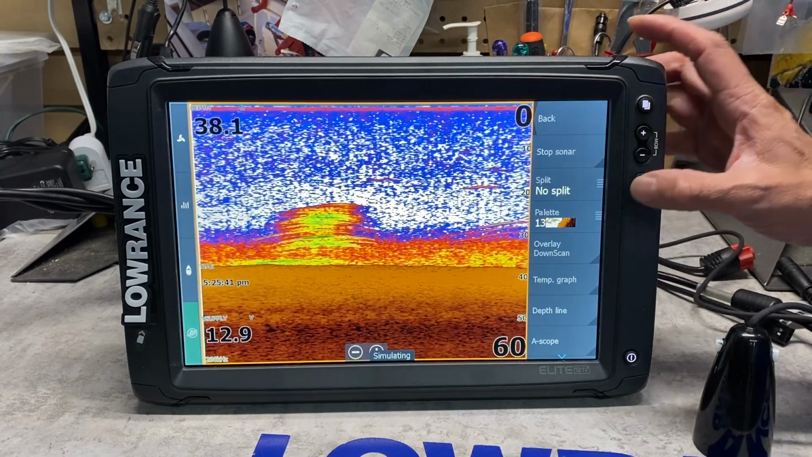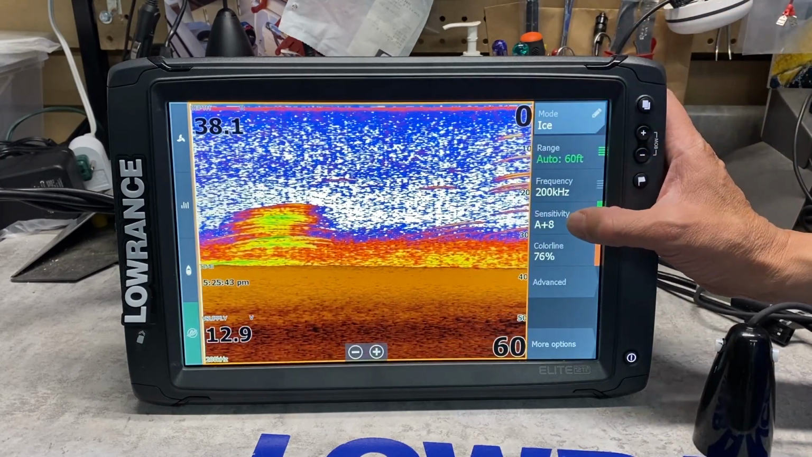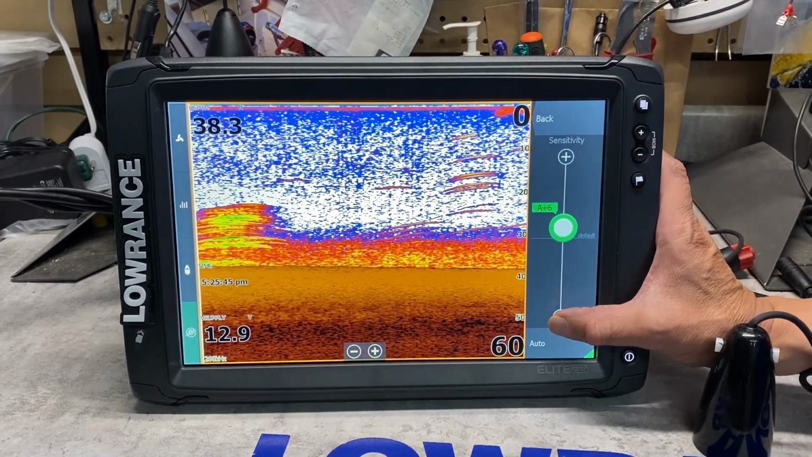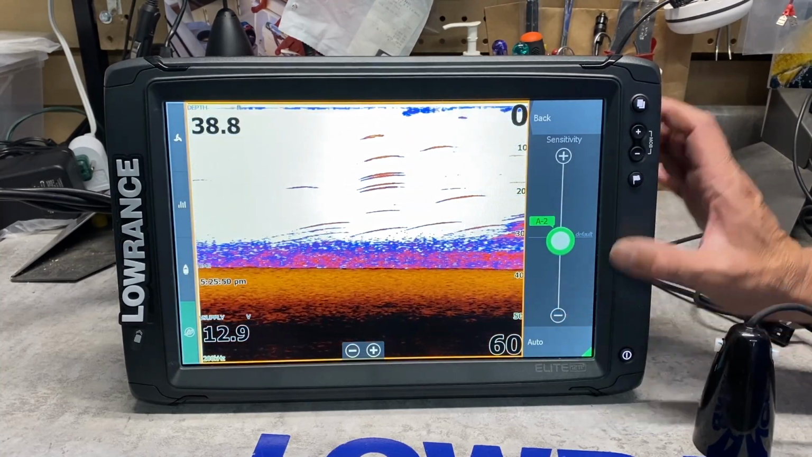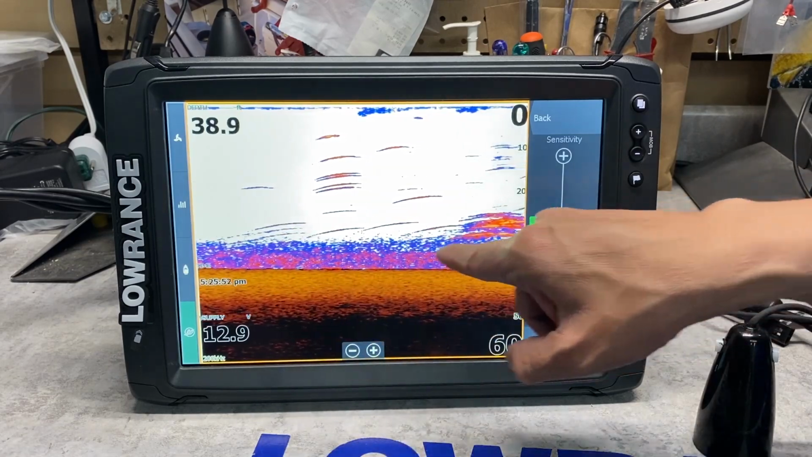I'm going to turn down the sensitivity in this situation because we've got too much power on the unit right now. So I'm just explaining the setup of it. This would be a pretty good setting when you're ice fishing because I want to see the silt layer.